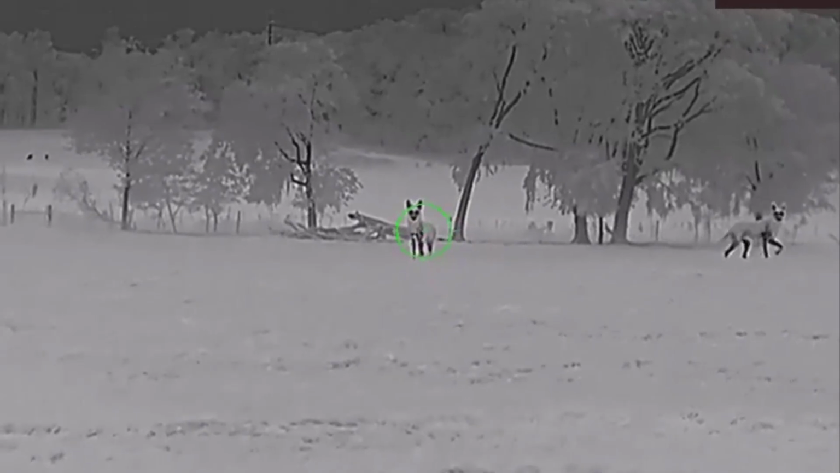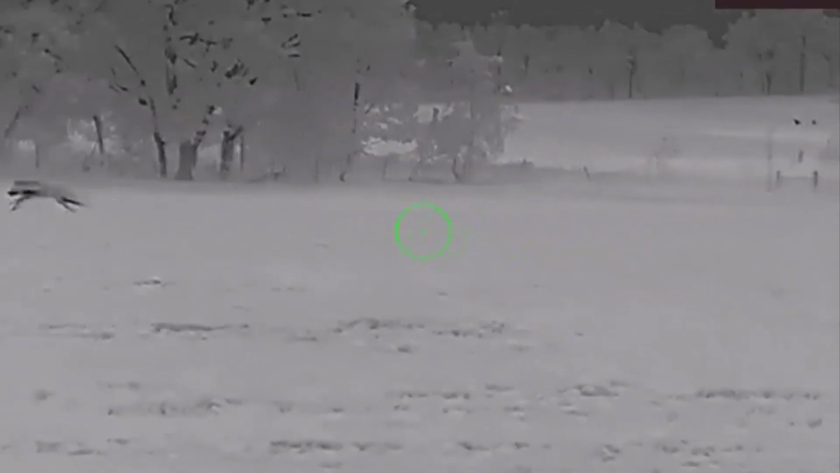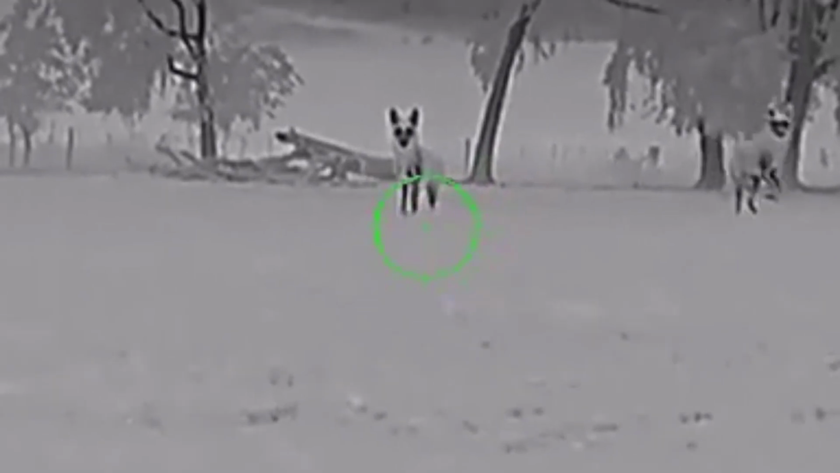running up the hill, and as soon as they clear the hill and stop, by the way, I removed the battery pack. That was causing me issues. I removed the battery pack, and as soon as the dogs stop, boom, I shoot. I hear the hit. I thought I hit the dog good, but apparently I hit him right down because he was kind of quartering away, and I hit him kind of in the guts a little bit.